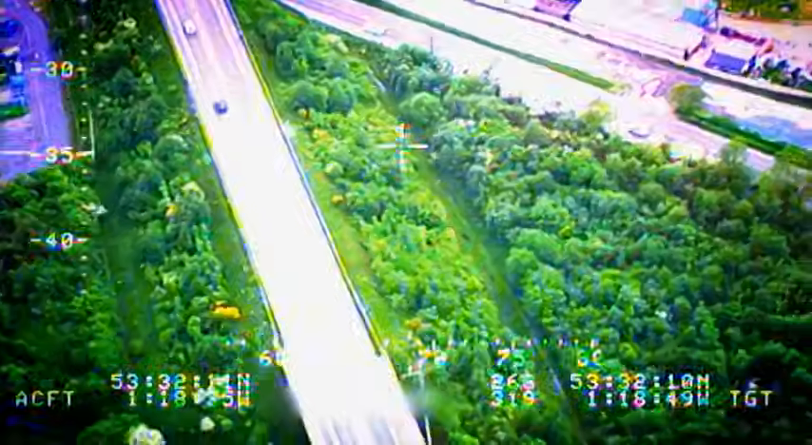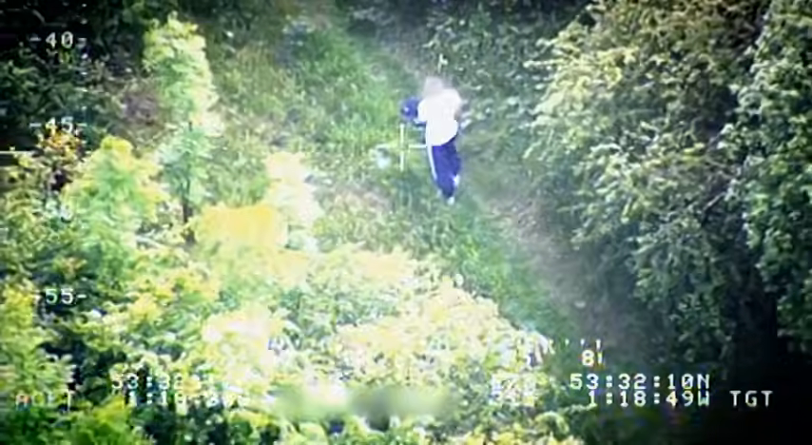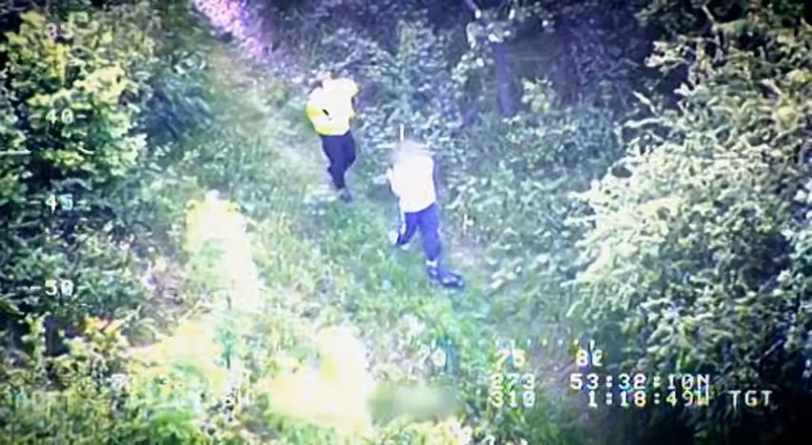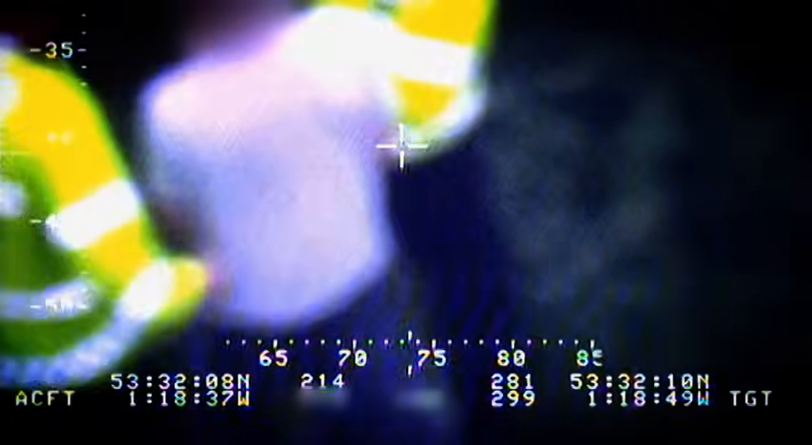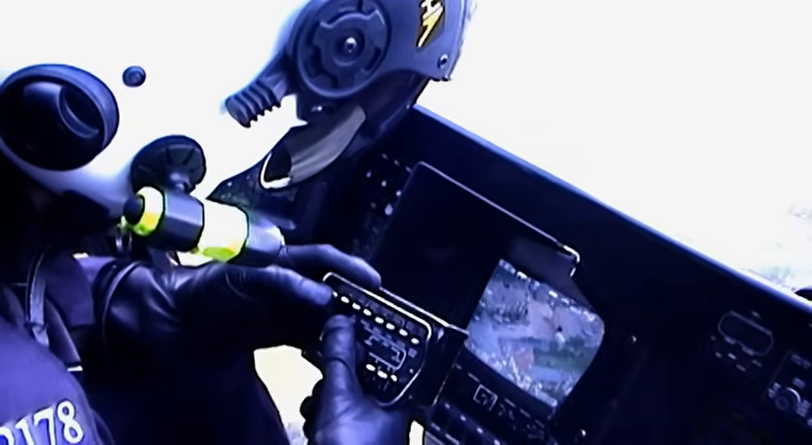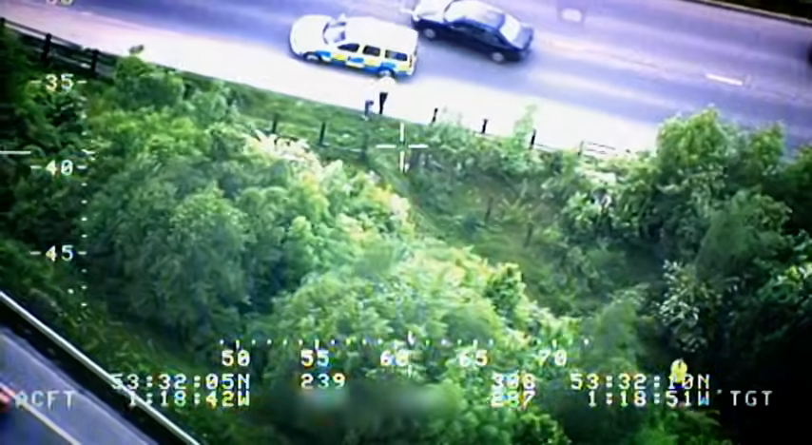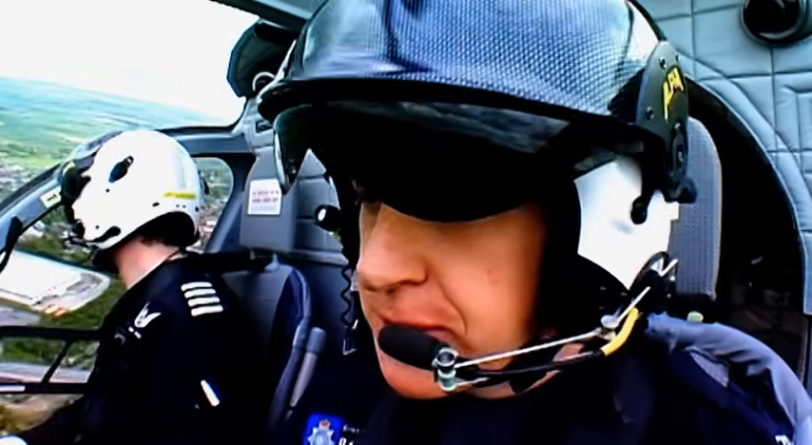After half an hour trying to escape, in the stolen car and on foot, the wanted man has finally run out of options. He's given up. It is very tiring. If you can imagine sitting in the front of the aircraft looking at a 6-inch camera screen when the aircraft's turning left and right, getting higher and lower and dipping all around, it's a little bit like trying to be on an Alton Towers ride and read a book or a newspaper. They would have lost that if it wasn't for us.